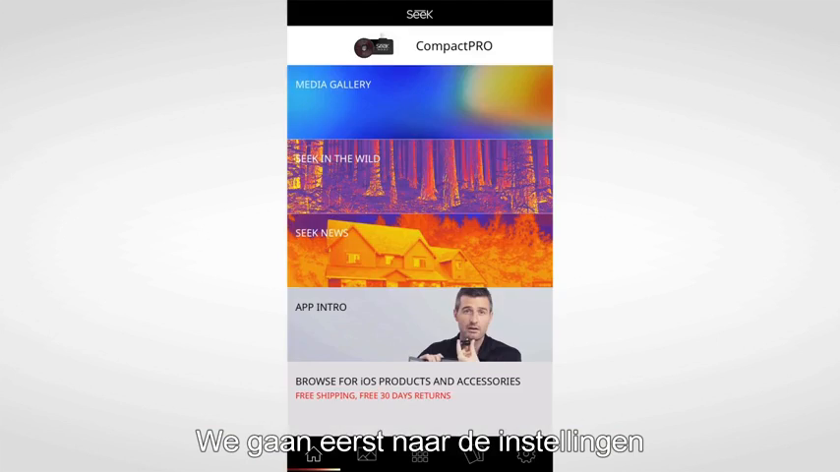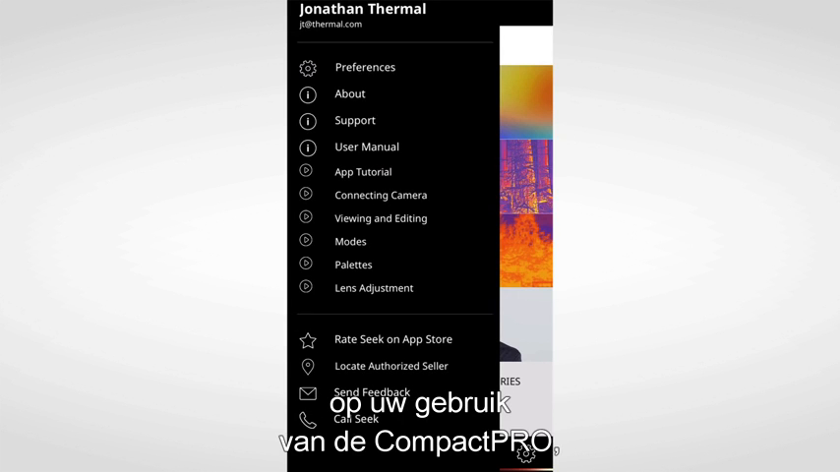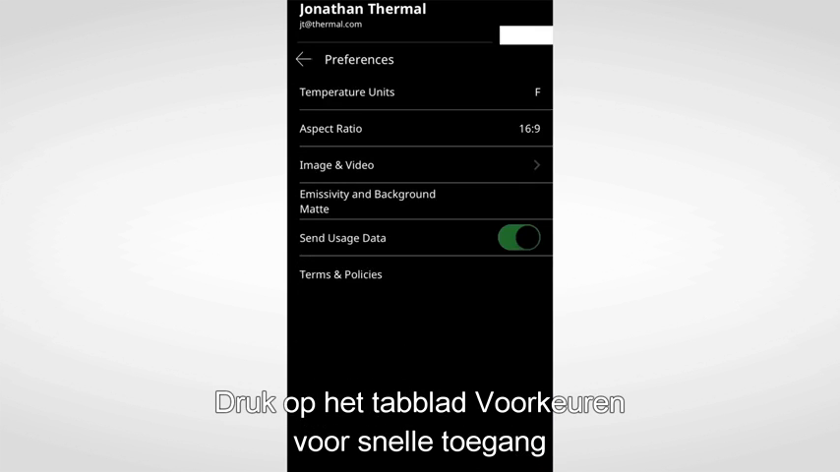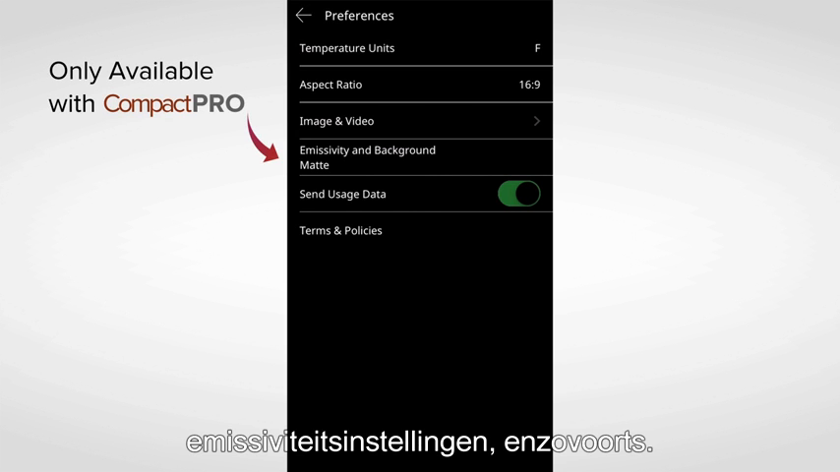Let's go into settings first, where you can easily adjust the preferences to customize your experience with your Compact Pro, access app tutorials such as this one, as well as be able to contact Seek Thermal directly. Upon pressing the Preferences tab, you're quickly provided access to temperature units, aspect ratio, emissivity settings, etc.